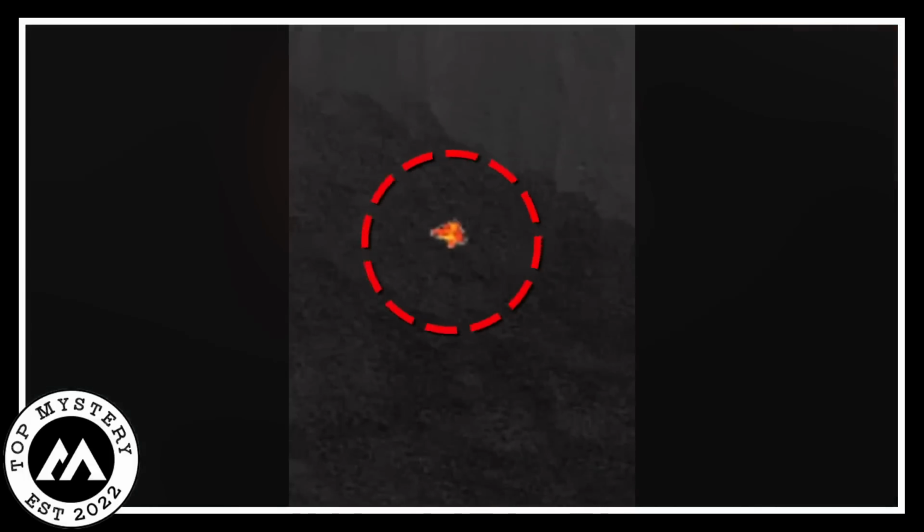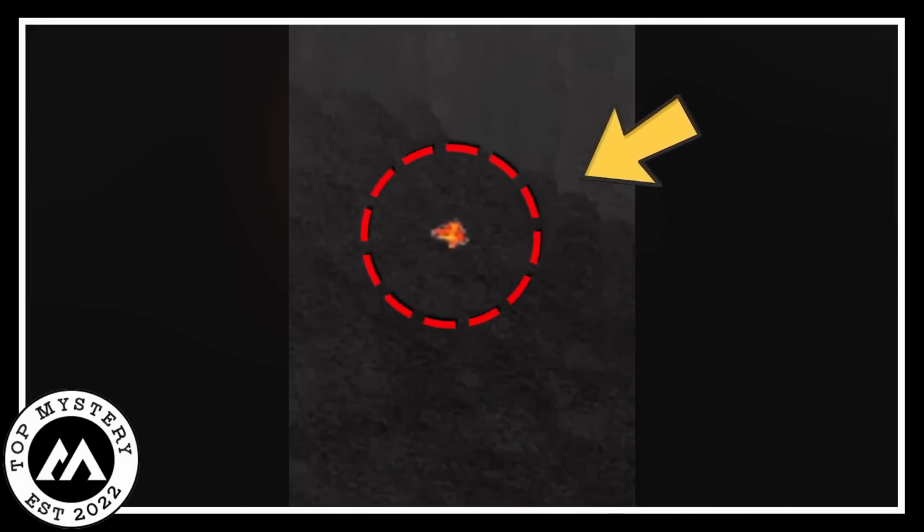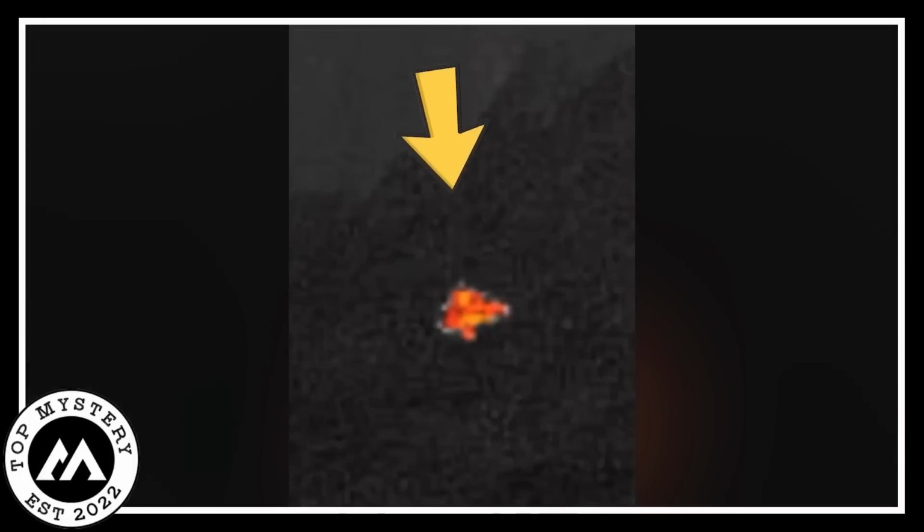Its shape wasn't like regular animals, making them wonder what secrets the forest held. The special camera let them peek into the mysterious world of this unknown creature. The whole experience left the scientists thinking about the secrets of the wild. They could not believe they found an animal nobody knew about. This made them really curious, wanting to learn more about the hidden creature that lived in the dark parts of the woods. Wait, look. Right above it.